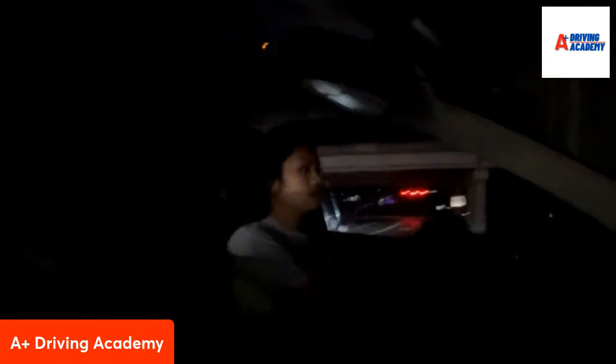Here it is. It's a big fat one. There you go. We're going to get in the left lane. It's a green arrow. We're going to turn left. Good. We're going to get into the left lane.